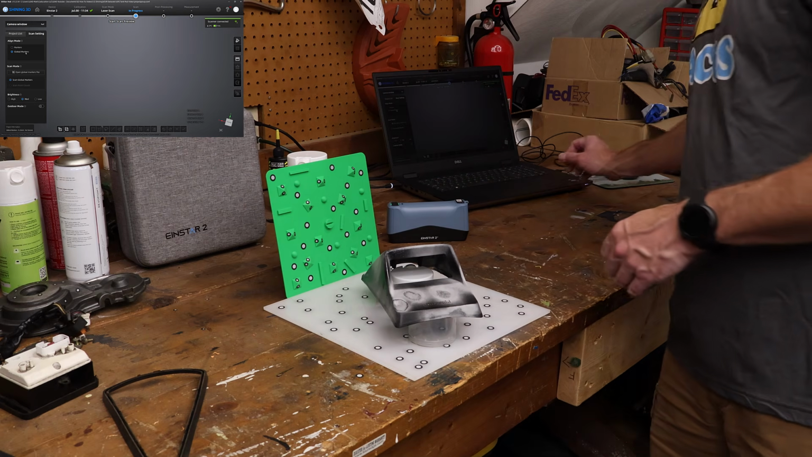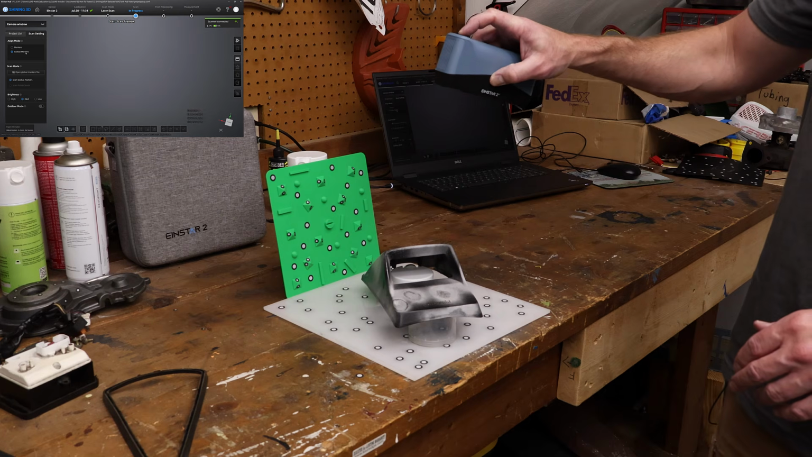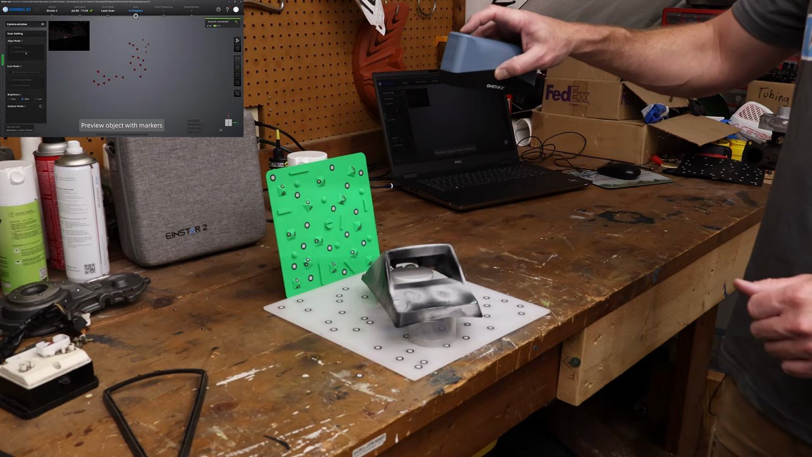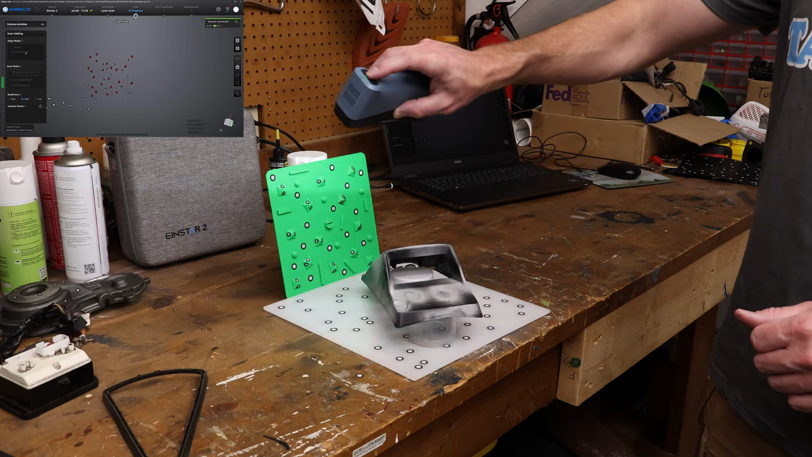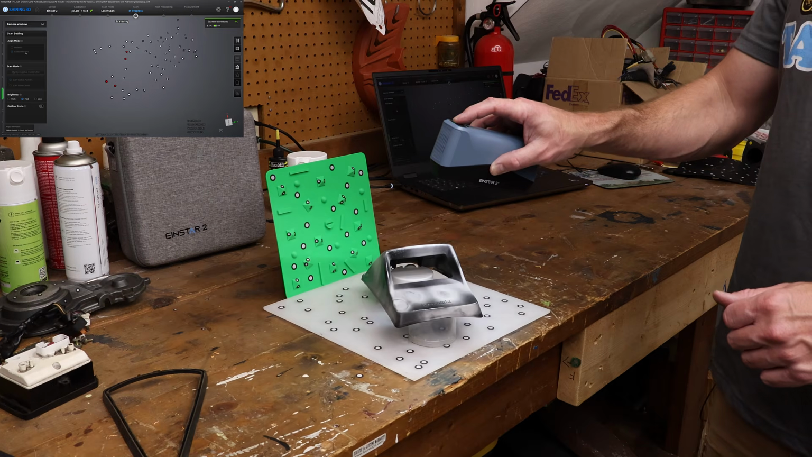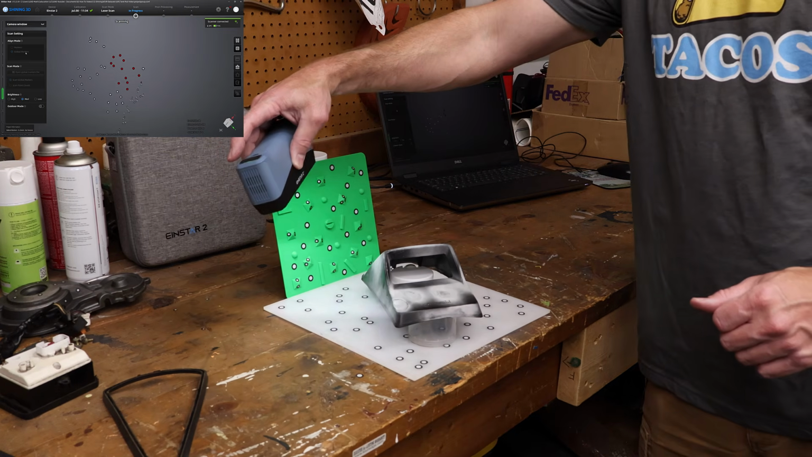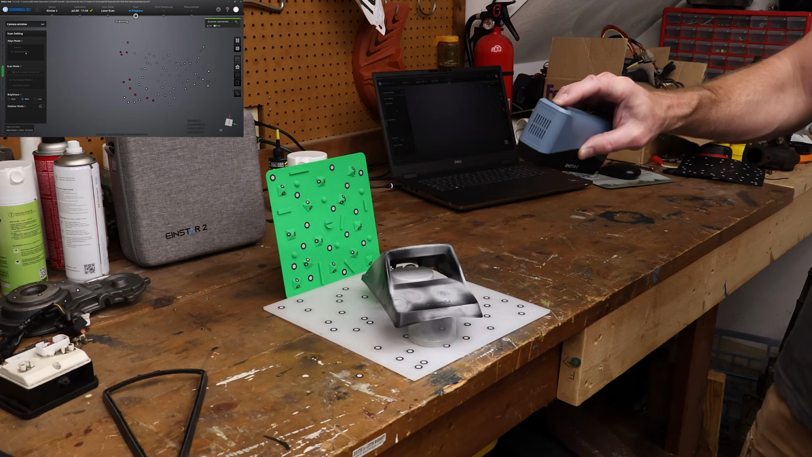And then we'll run with that. All right, so let's go ahead and scan the global markers. So once again, preview. Start scanning. I'm gonna get all the stuff on the back, the stuff on the side. It can actually see the markers inside of the object, so that can be pretty helpful as well. Just move around, make sure you get them all.